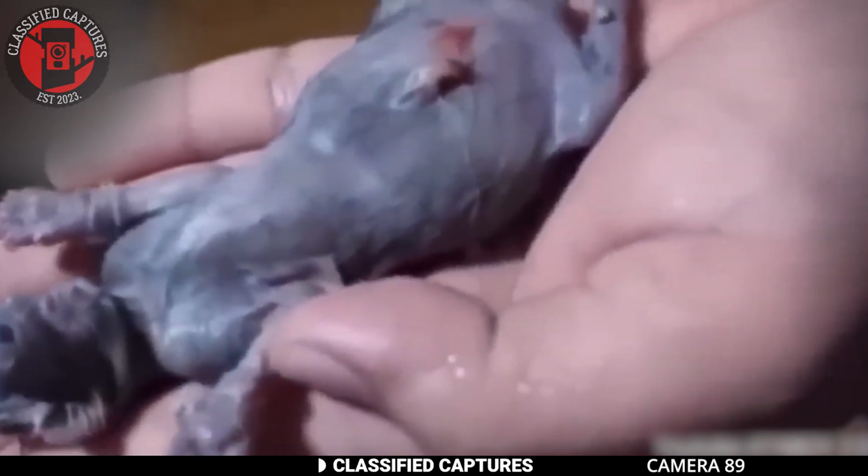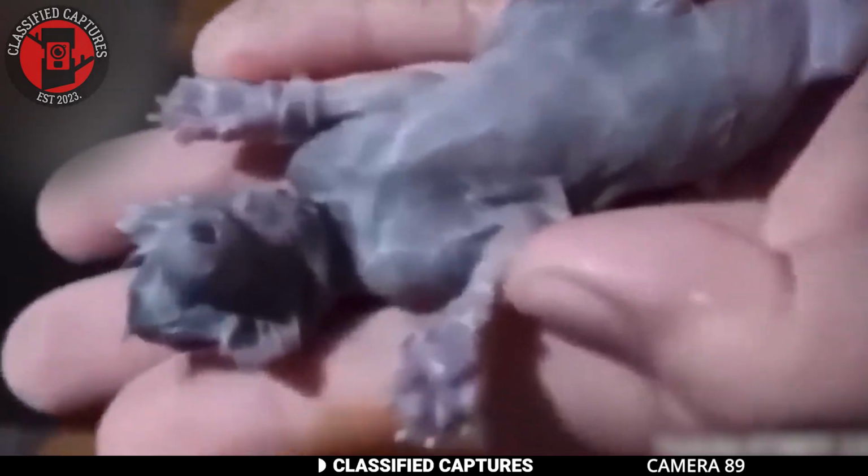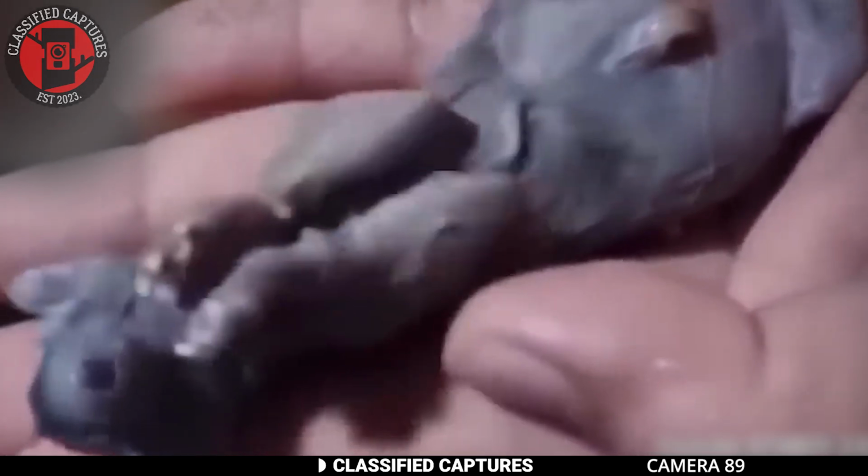These features combined give you a very strange creature. Think of it as a cat-human-rat hybrid. That's the best I can come up with. What do you guys think? Is this thing really real, or is someone out there just messing with us?